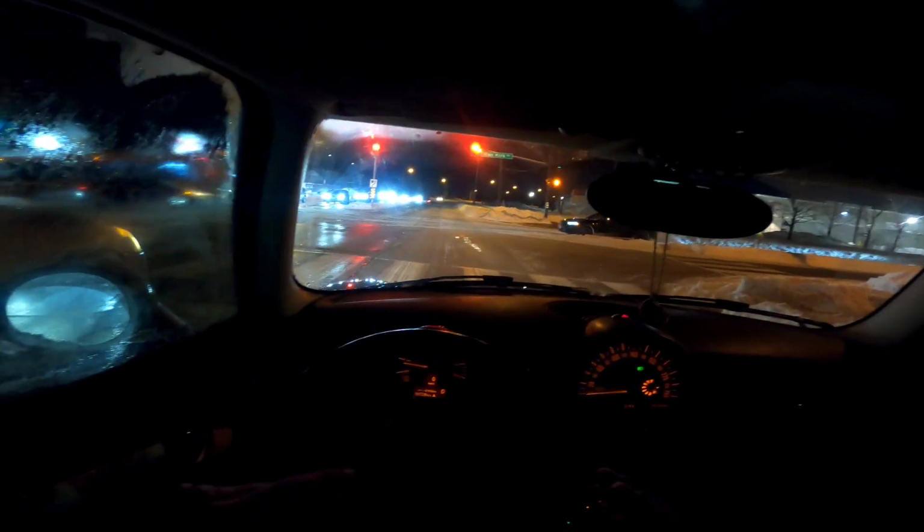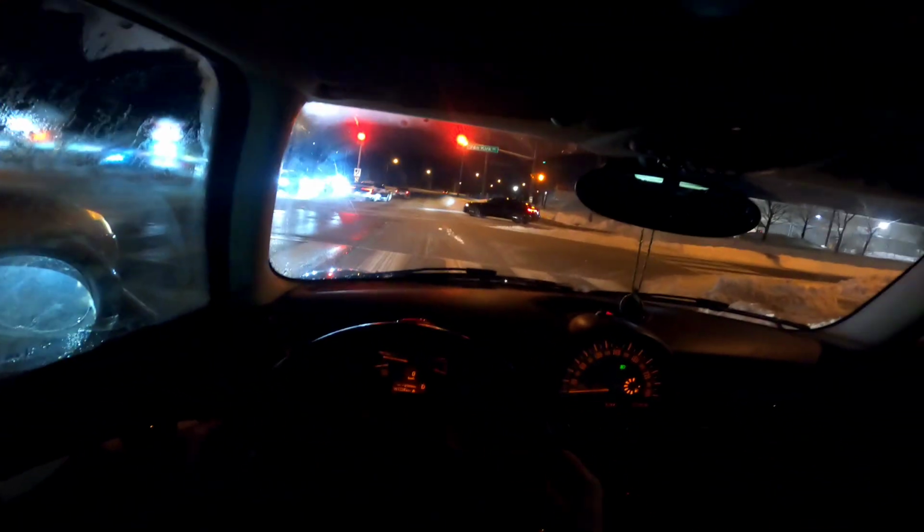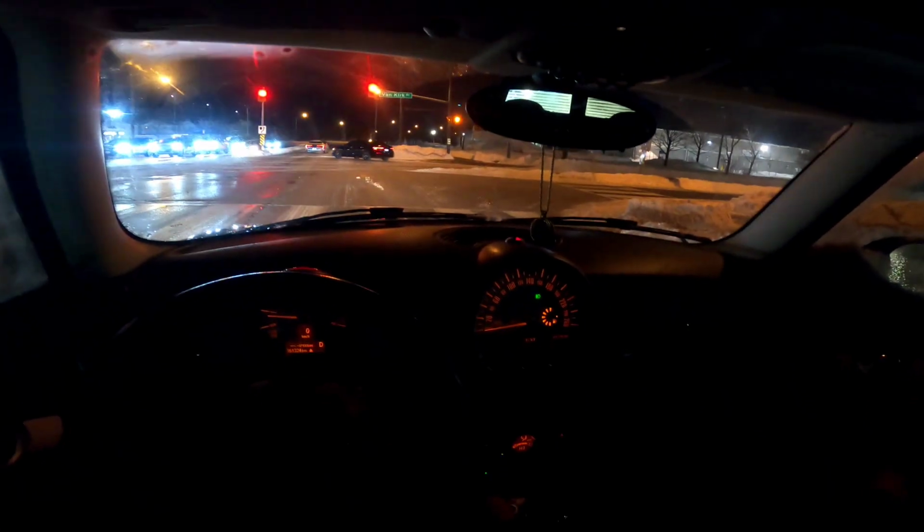So the cool thing about the Mini is that for being a front-wheel drive car, it handles incredibly. The steering feel and response is sharp. It feels so direct, point and shoot. Pretty much like that go-kart feel that a lot of people talk about.